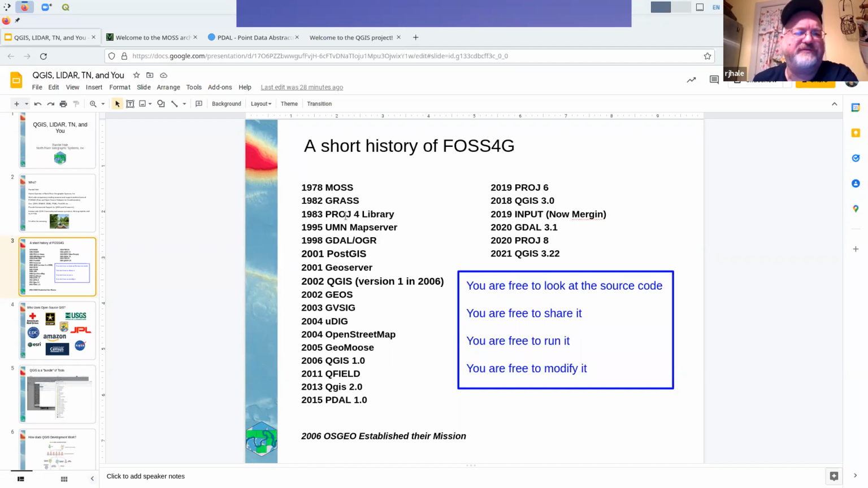Proj 4, all these different bits and pieces of software. QGIS made an appearance on the scene in 2006. So it's kind of new, 16 years old-ish. And as of next week, 3.26 will be out. And the biggie for QGIS was 2018 when 3.0 came out.